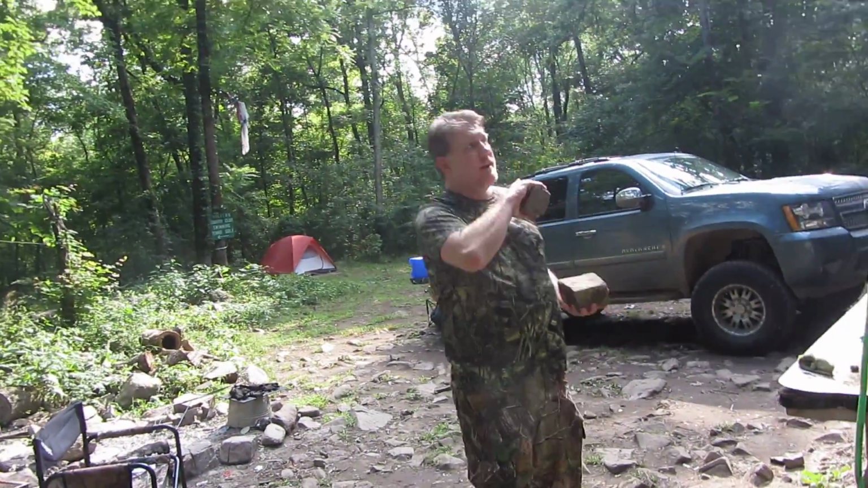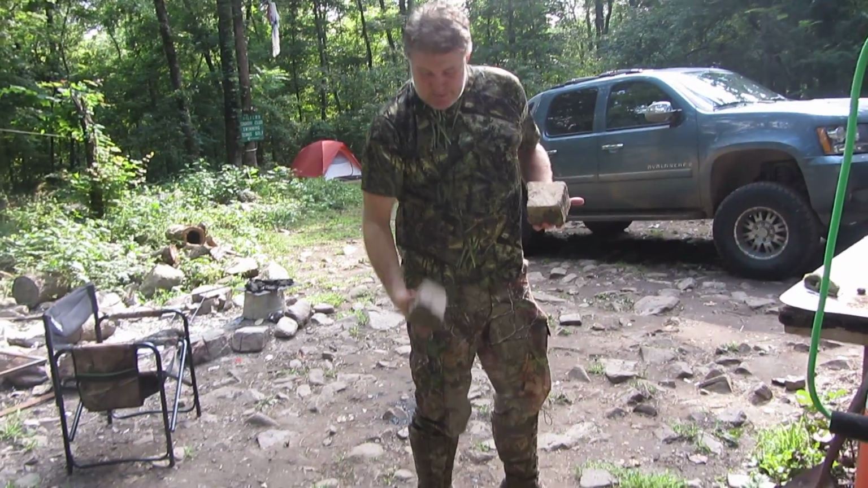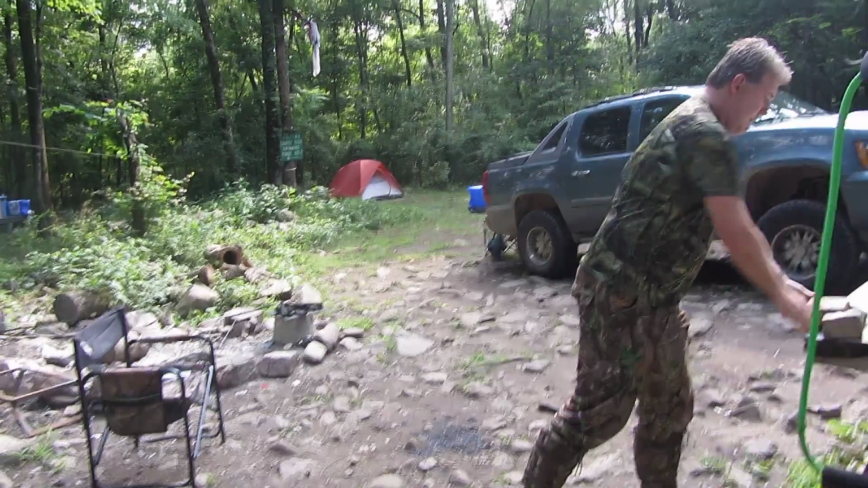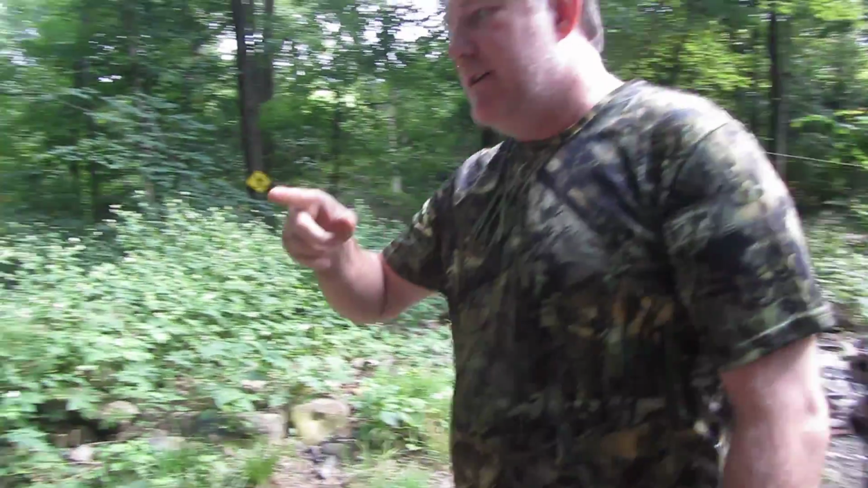She was standing over here and saw it come off this cabin roof. It bounced off and landed right here. Those are two pretty big rocks. So, I don't know if there's just a big ape up there that's pissed off or they're stepping their game up. So anyways, I came over here.